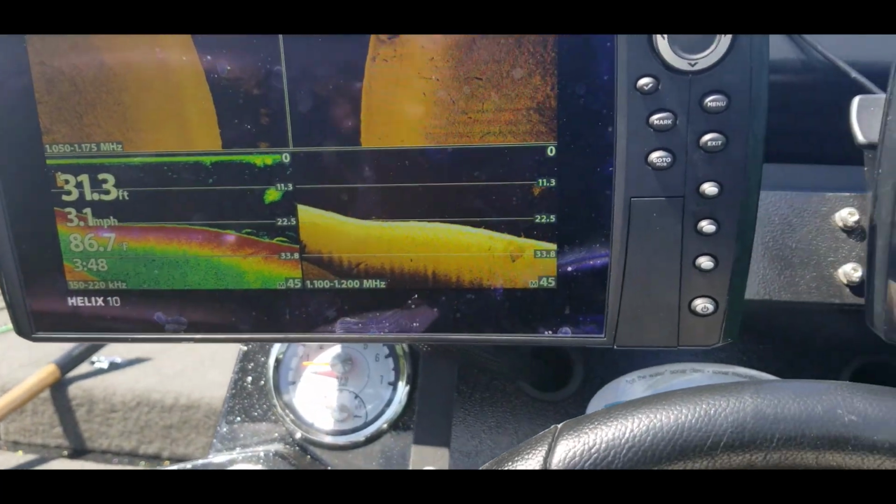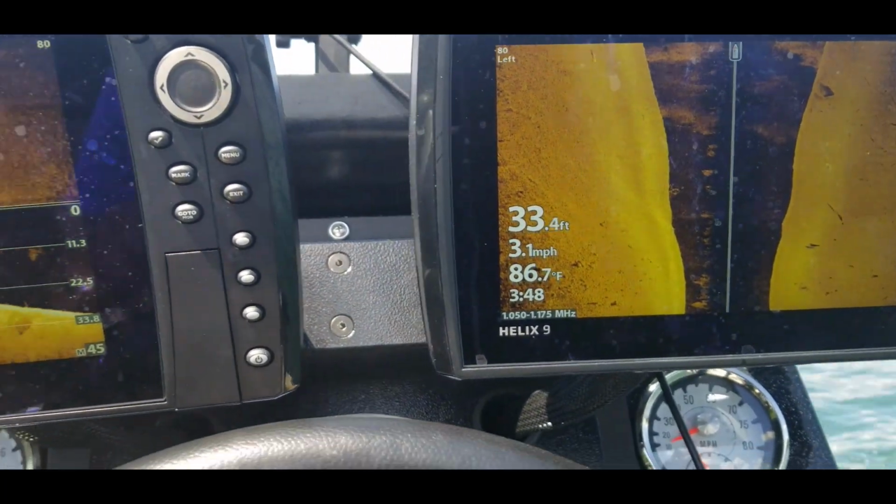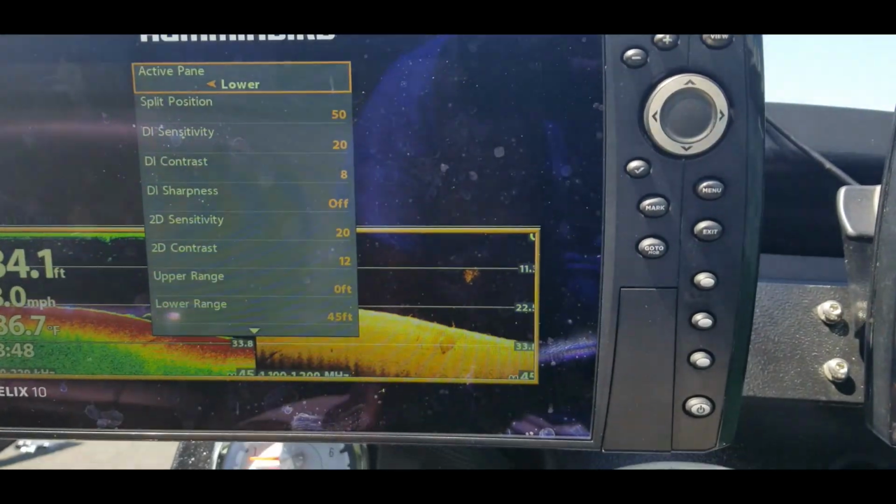All right, guys, that is pretty much all that I wanted to do today. This is just another quick scanning tutorial.